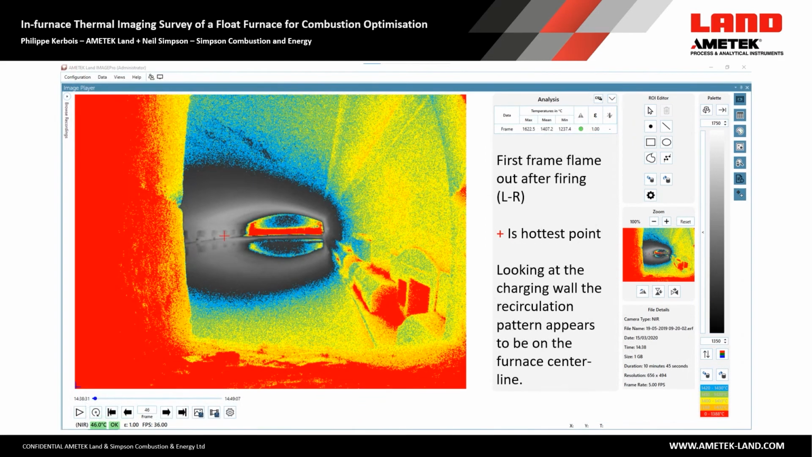This is the first frame where the flames have gone out after firing from left to right. Now, left is shown here on the right, so I'm looking in terms of the flow of glass. The red mark indicates the hottest point in the furnace, so that's between port 3 and port 4. And looking at the charging wall, what I'm pleased to see is that the recirculation seems to be more or less in the center of this.